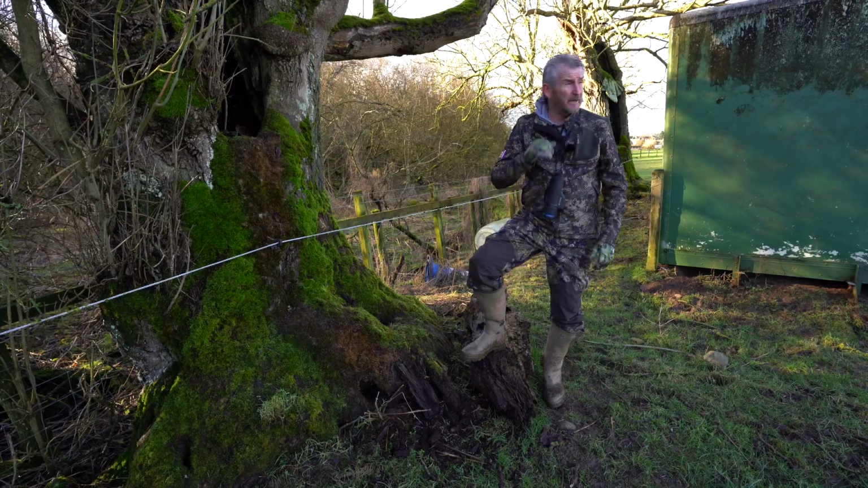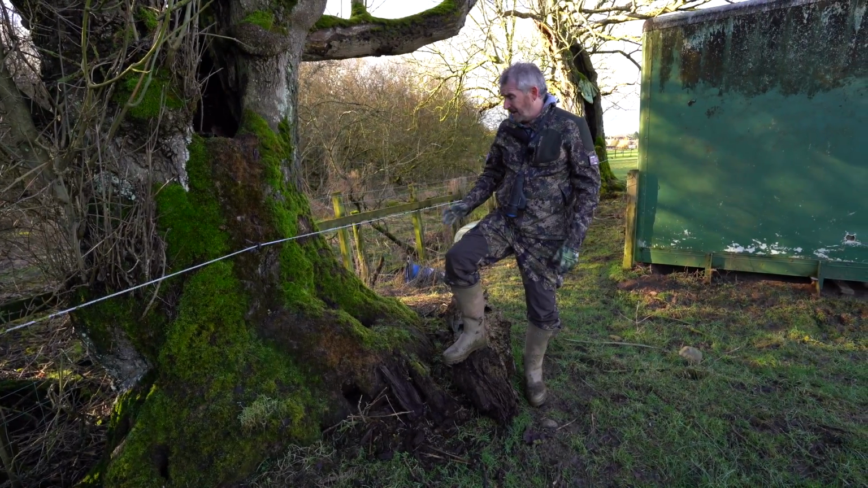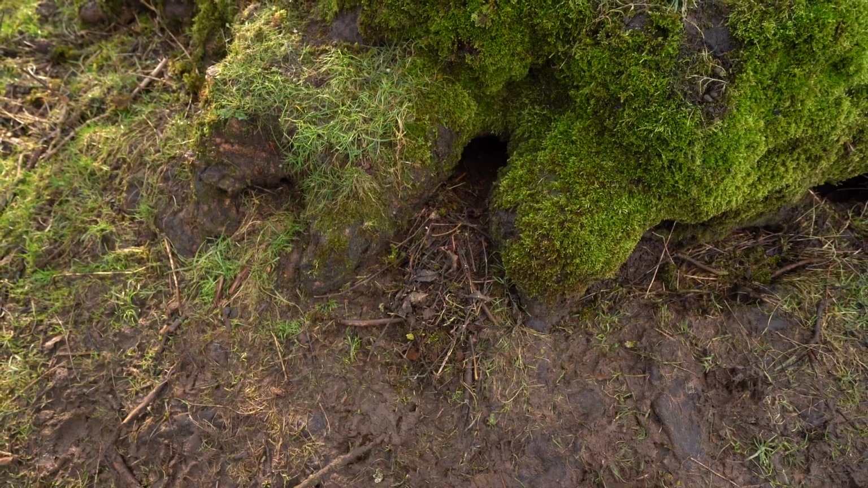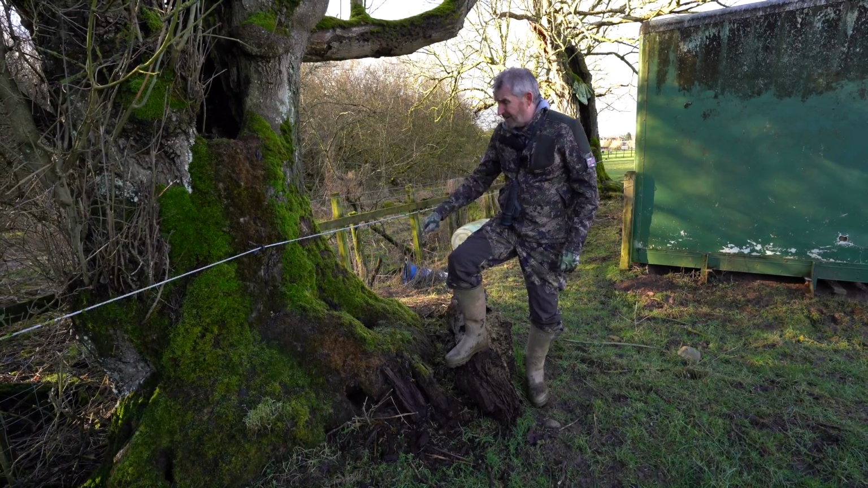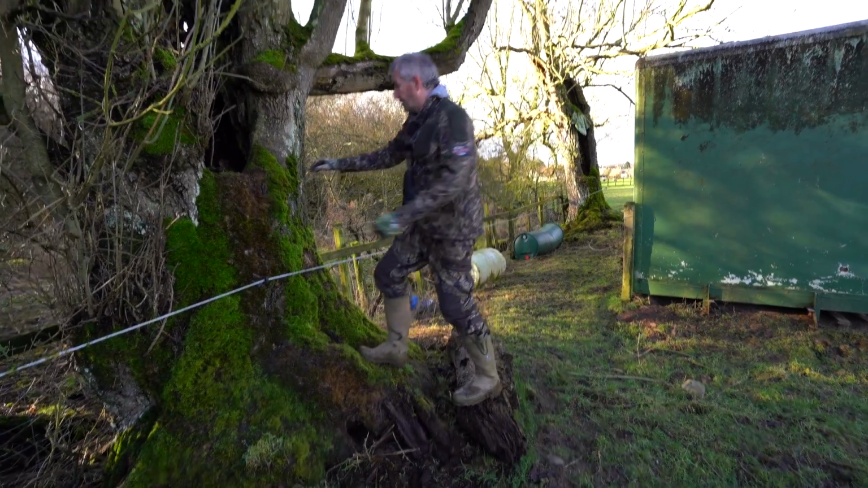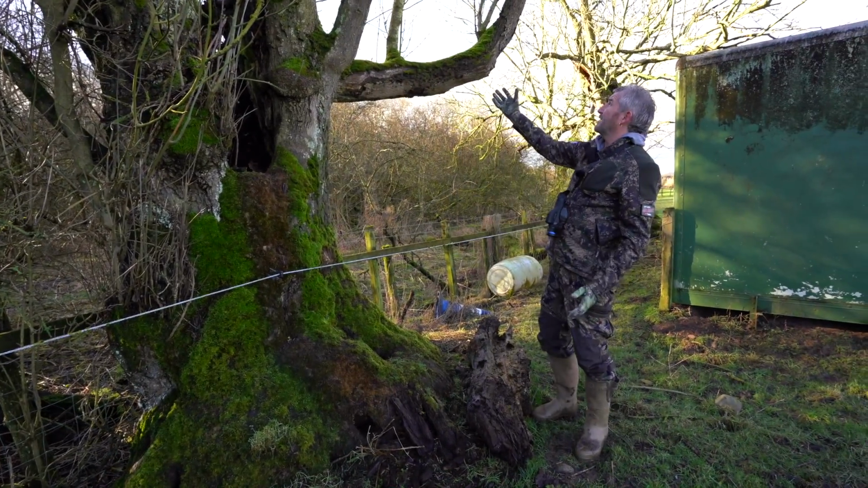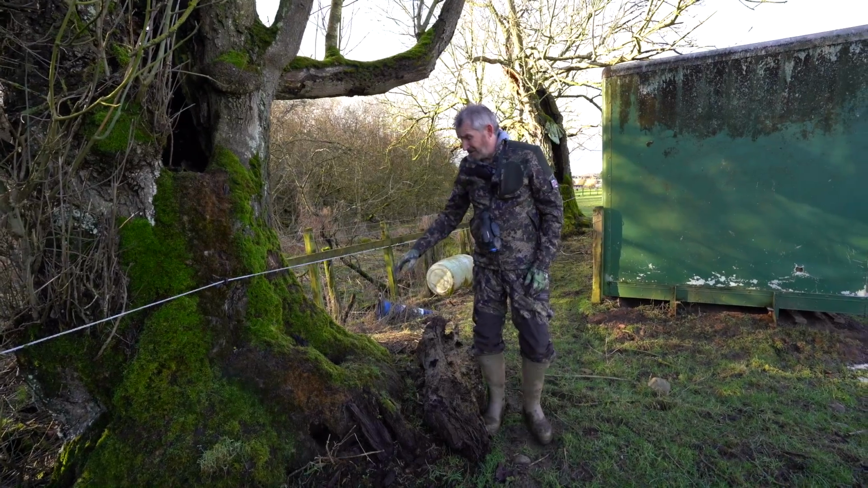Right, we've made it down from the top of the field to the bottom. This is another area where I know there's quite a bit of activity. As you can see, there's rabbit droppings all over. There's actually a hollowed out tree with roots here. Rabbit droppings in there, so the rabbits are actually in there, right into the roots. There's not much of this tree left, but it's still growing, there's still fresh growth on it. But as you can see, they're into that.